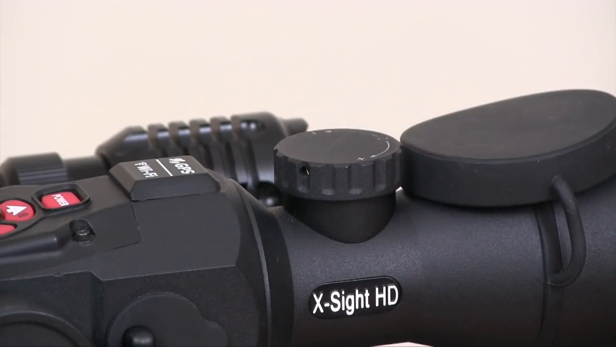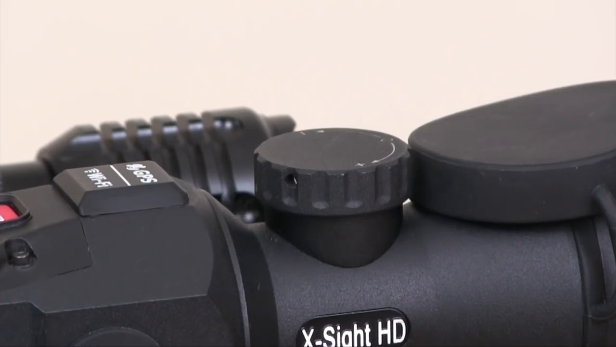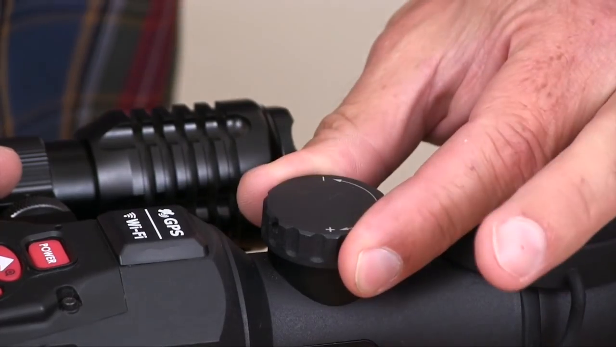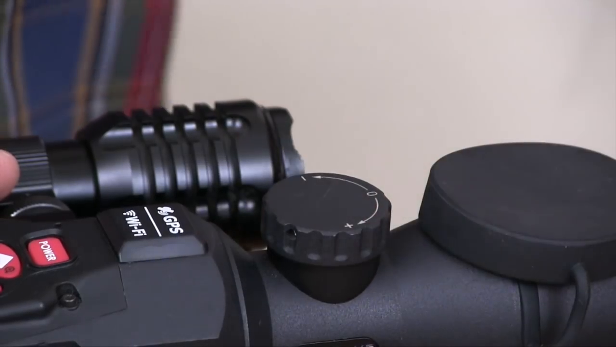Remember to take full advantage of the fast focusing wheel on top of the scope, especially when you're recording video footage through the X Sight. I often used to wonder why an image looked a little bit blurry, only to realise that the target was probably a little bit further away or a little bit closer than the last one. A touch of adjustment with that fast focusing wheel should quickly snap it back into focus.